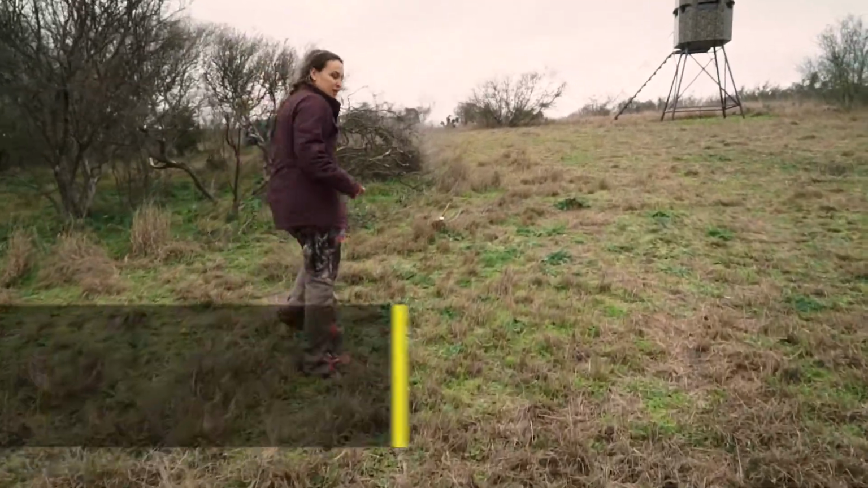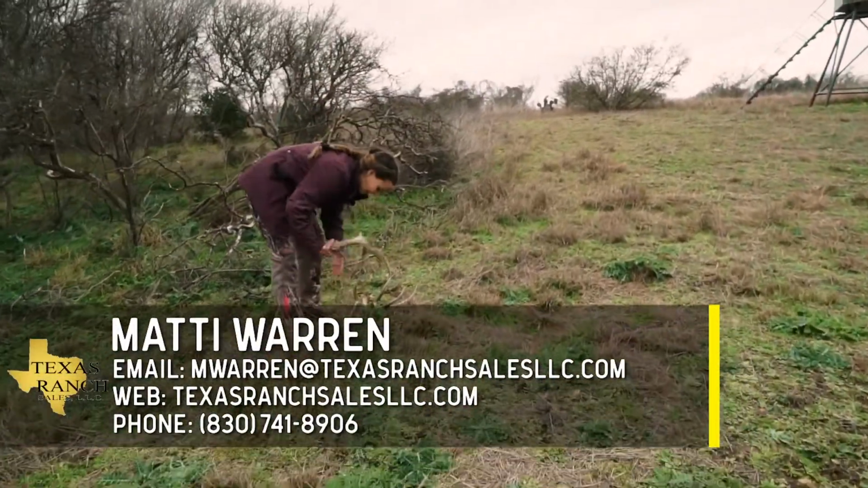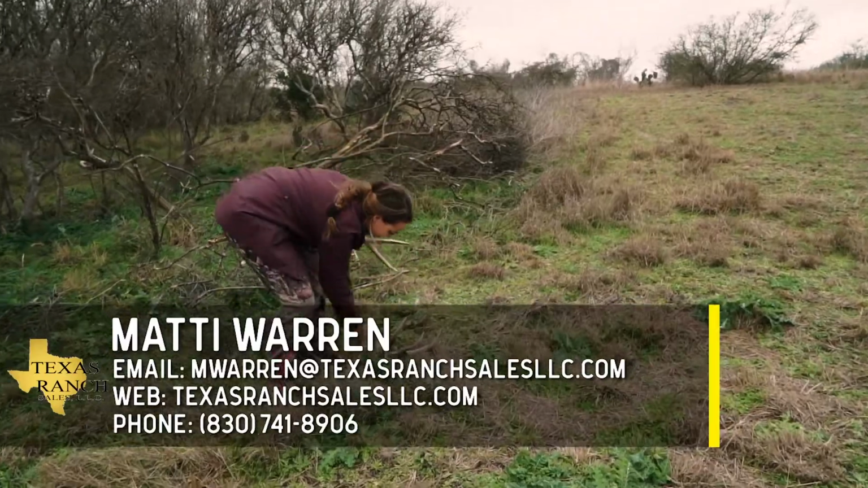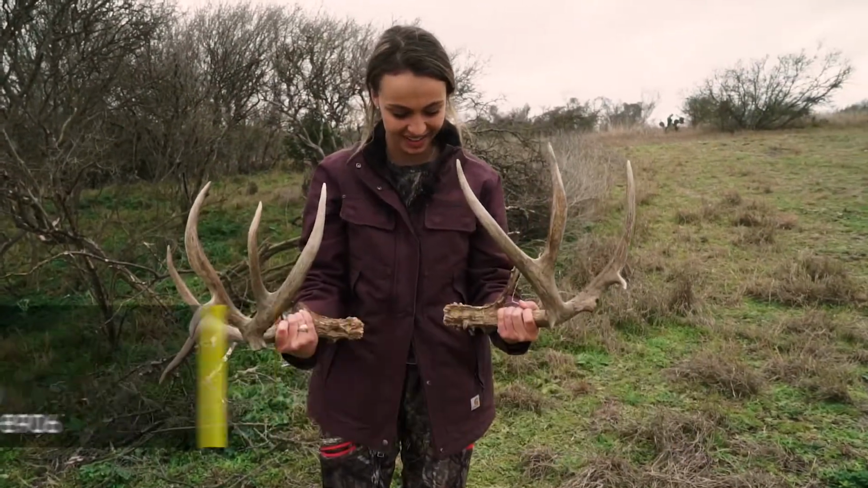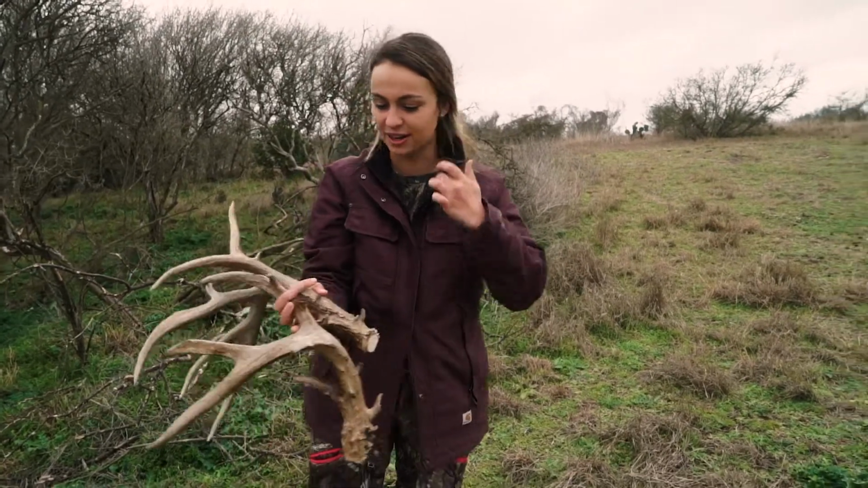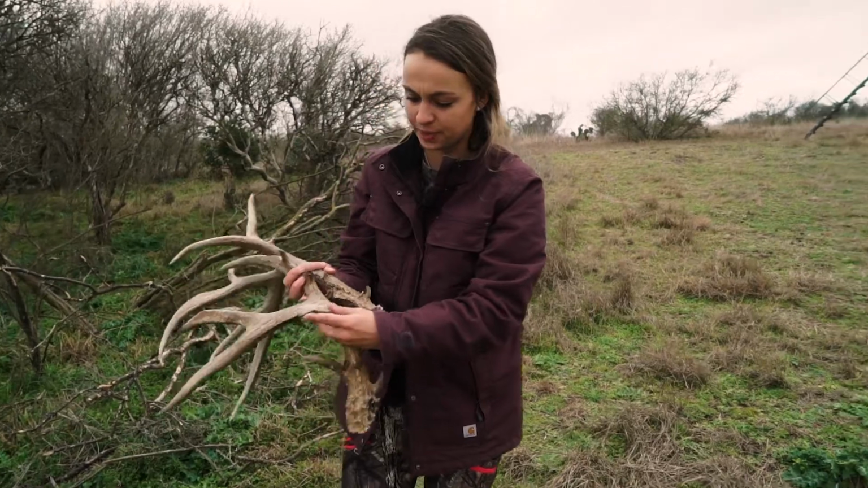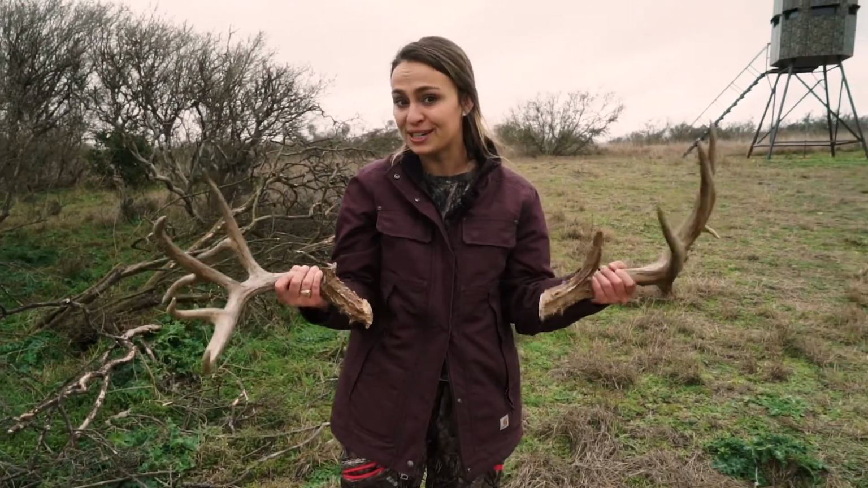We just found a little treasure right here. Oh, there's two of them. Looky here. How cool is that? A pair. That's awesome. I don't think I've ever found a pair of sheds right next to each other. Look at character on him. So yeah, they do have some pretty good deer here too.